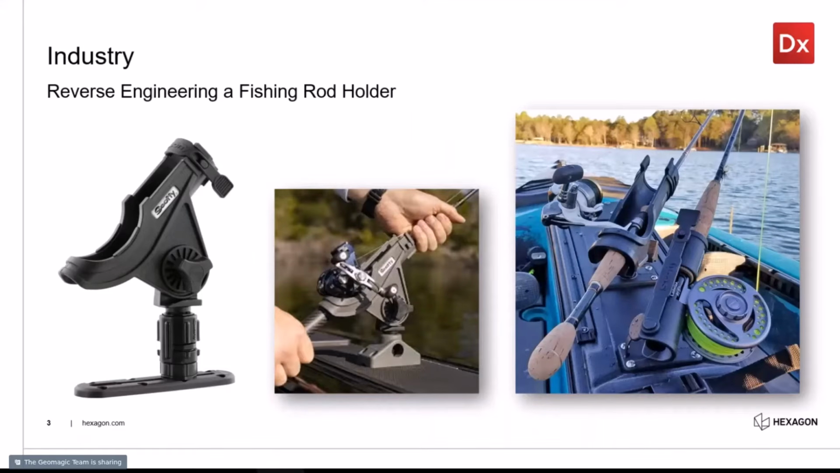So, you can see here, this is a very familiar industry to some of you out there. This is a fishing rod holder, and it's just a very interesting object to reverse engineer. And this has a lot of different applications. Scanning and reverse engineering parts like this can also make objects to adapt to different watercraft that this might be associated with, right? So you could print different components to mate to different types of boats.